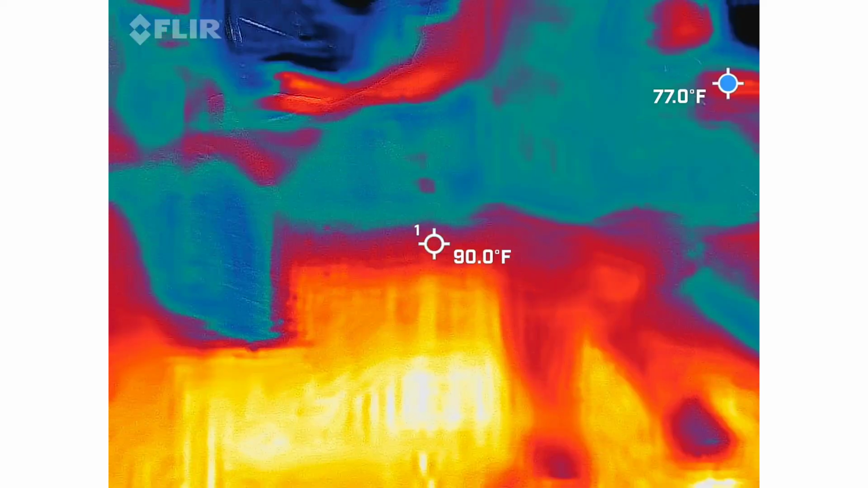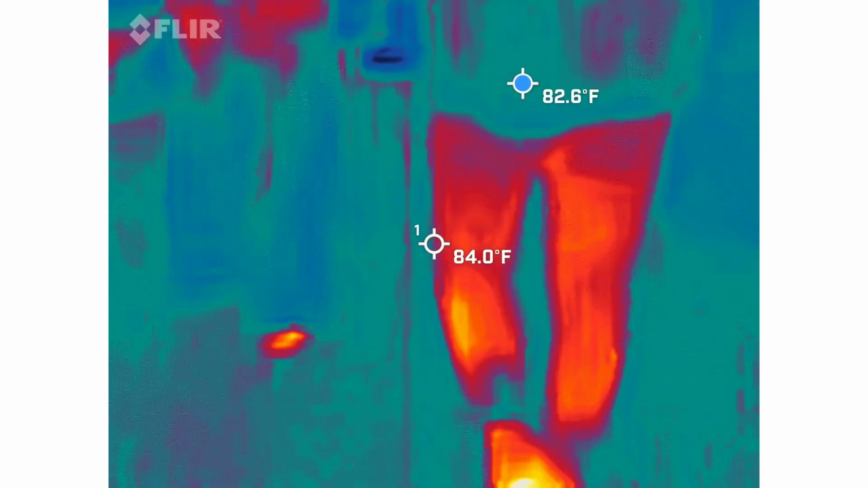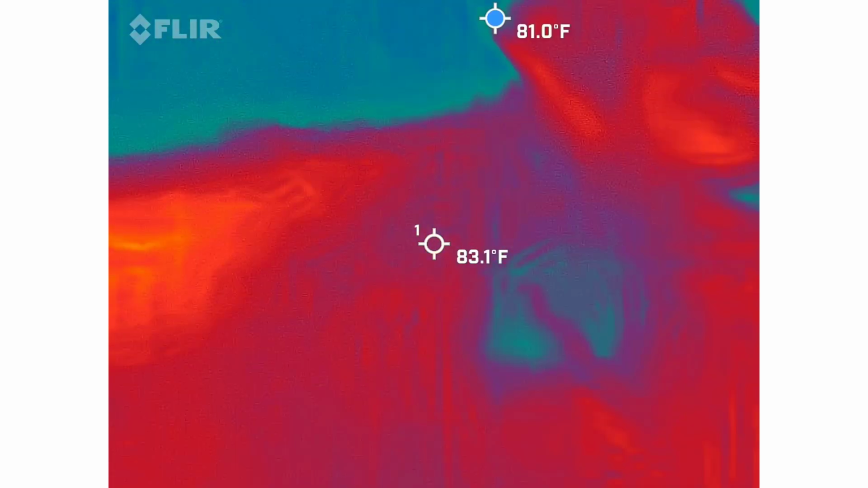That's cotton candy. That's those trees. I'm telling you. Oh, it's his vape?